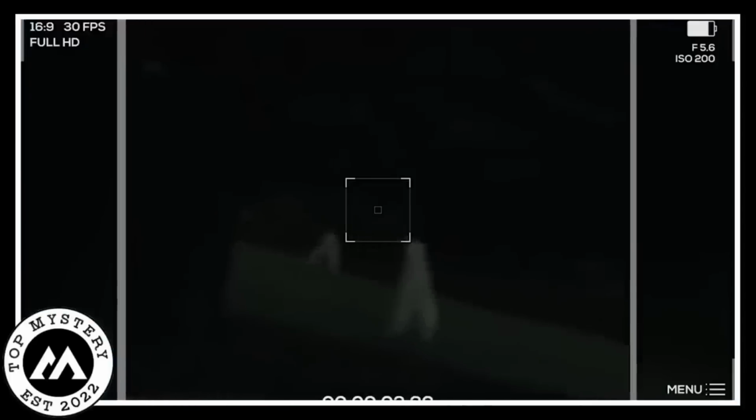To add to the creepy vibe, its eyes glowed in the darkness, giving off an otherworldly light. The figure moved slowly, almost floating as if it belonged to a different realm. The lack of hands and the ghostly vesture made it even more mysterious and a bit unsettling. The entire scene captured on the trail cam sent shivers down the spine.